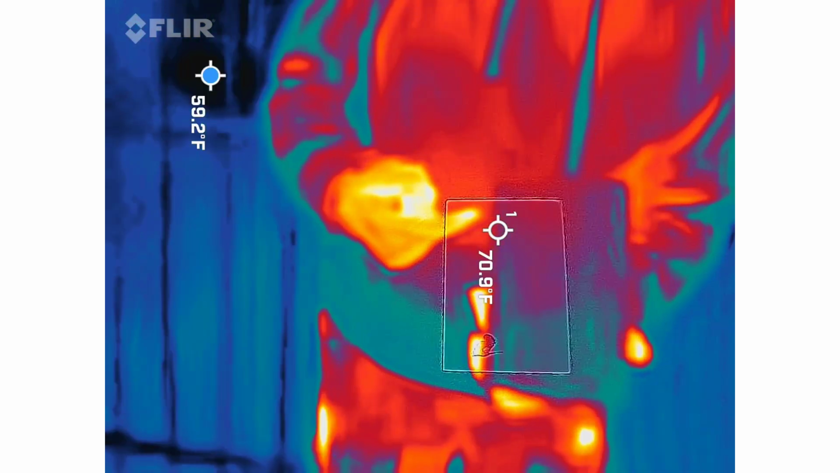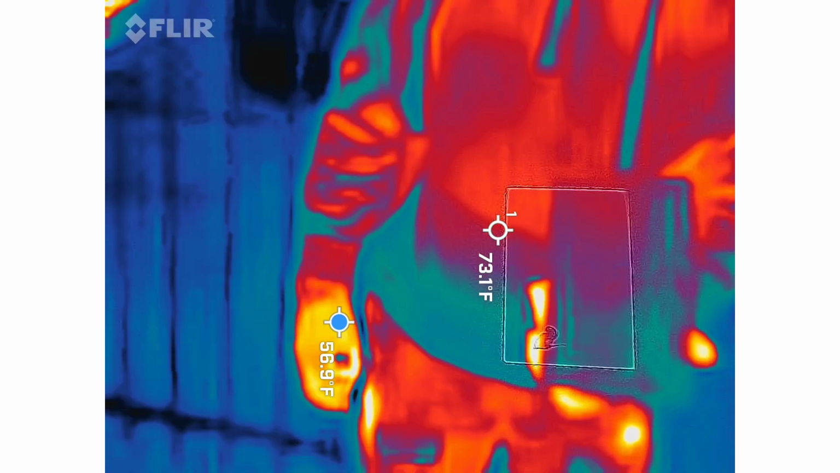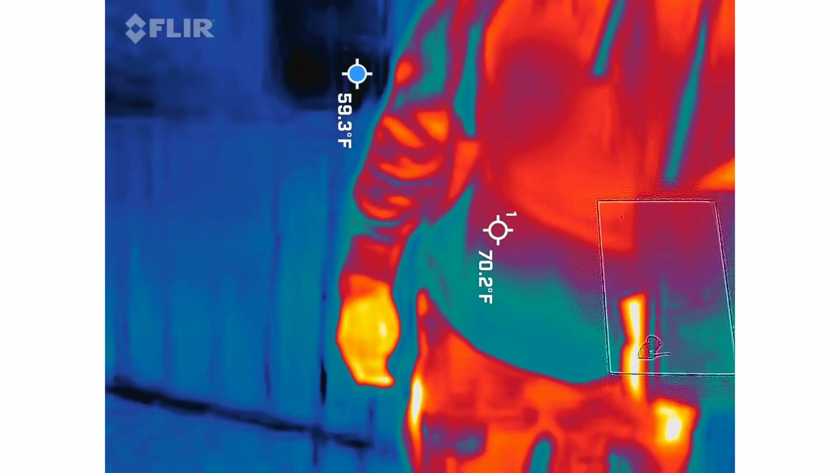Wow, are you getting any numbers out of that? No. No, just colors. So you can see the bloodstain.